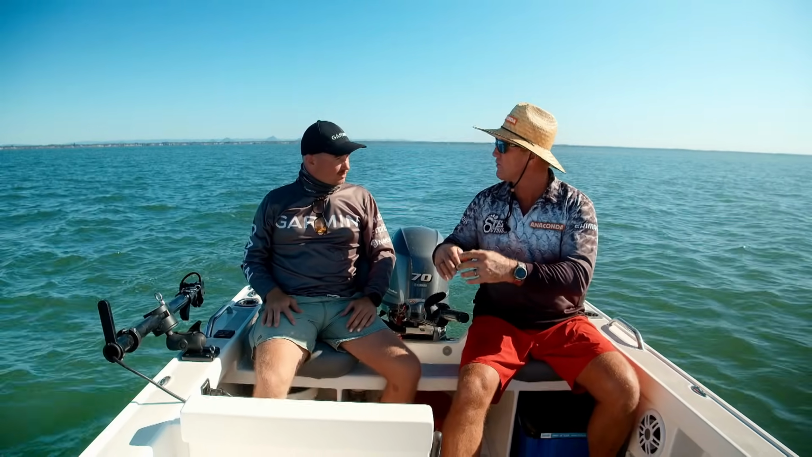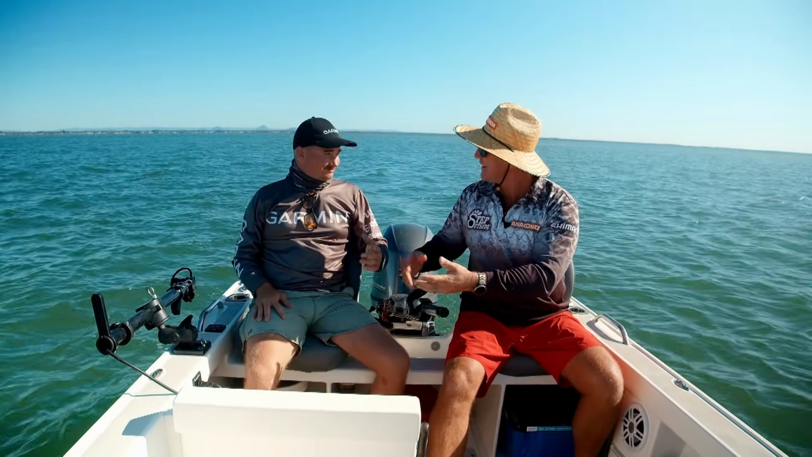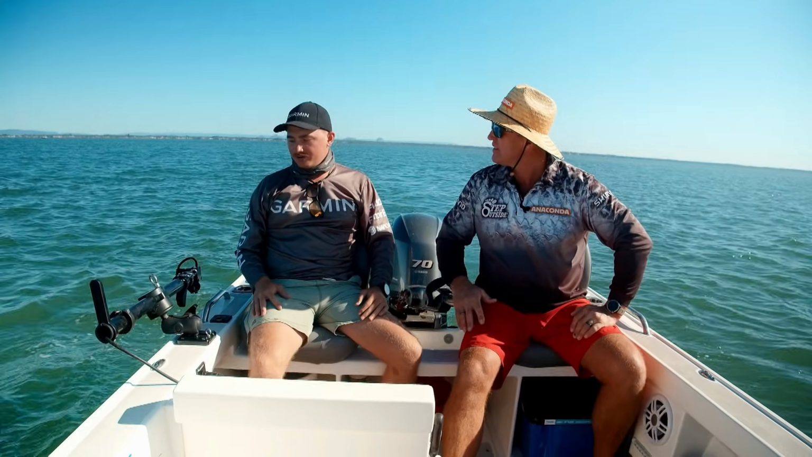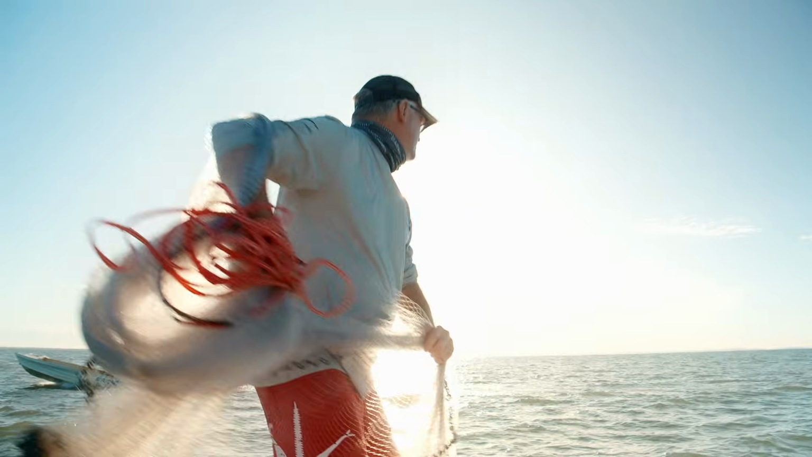So that's pretty cool if you're looking for wrecks, submerged logs, maybe you've dropped your outboard off the back of the boat. Anything like that, you're going to find it located. Oh yeah, and it gets used for all different applications. We've got it on emergency rescue vessels, and here we are today using it for catching prawns.